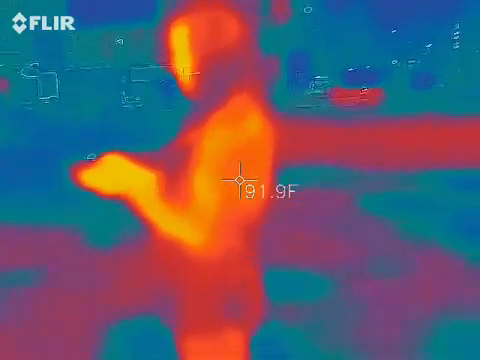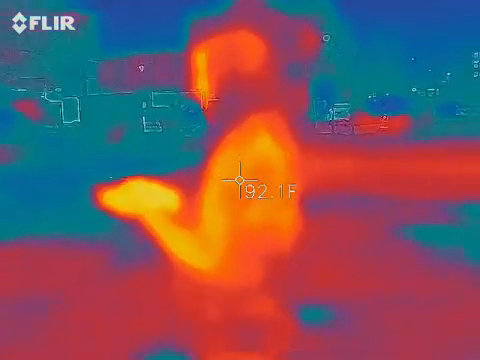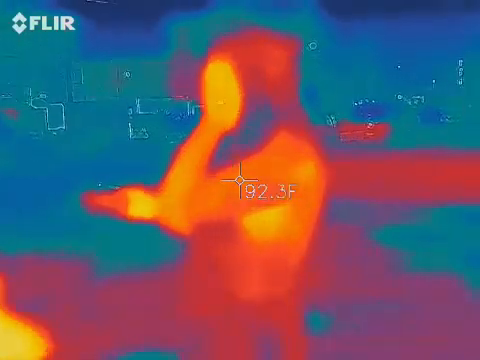You also have to remember I have a cold bottle of water on my side, so that's going to look a little blue too. Okay. So again, clothing is going to be colder. It's skin temperature versus cement, gravel, and those kinds of things that we're really after.